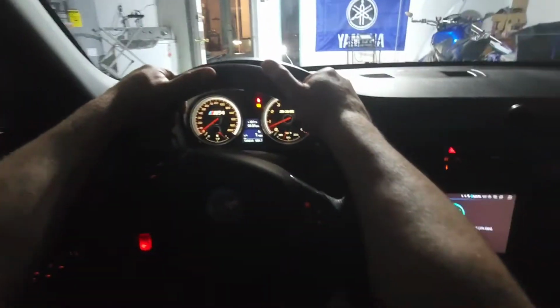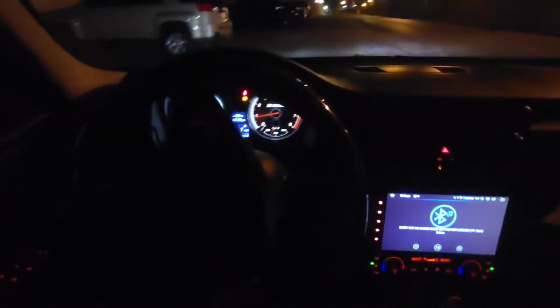Alright. For some reason, I keep forgetting to turn the car into airplane mode before I flash the MHD. It's not good. I got to start remembering that. And what I wanted to do is just film testing out the new MHD. I know there's a few videos on it already. It's a lot more confusing than the old program.